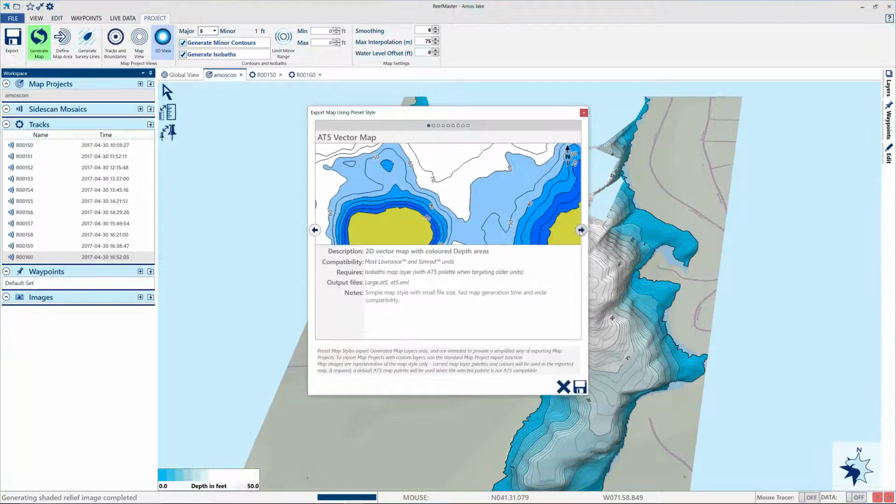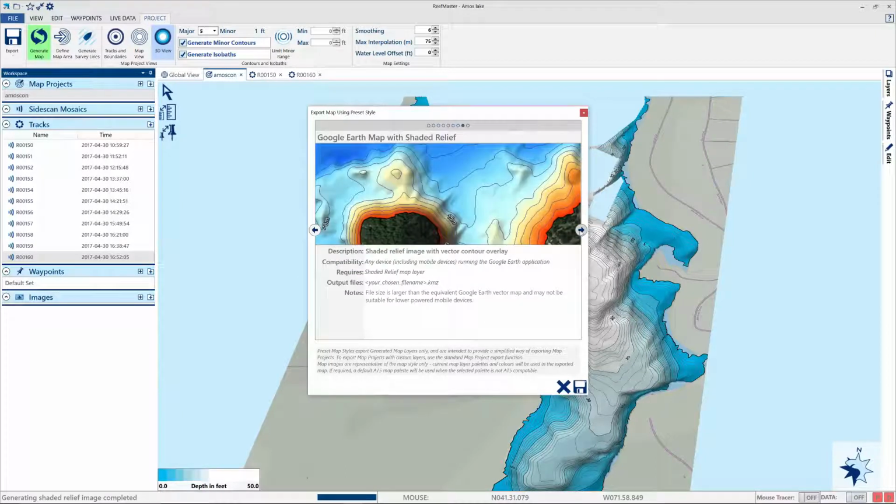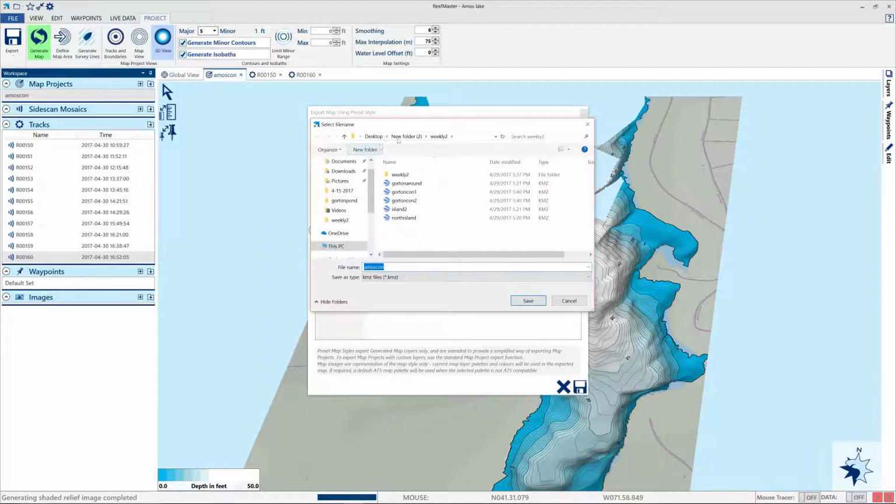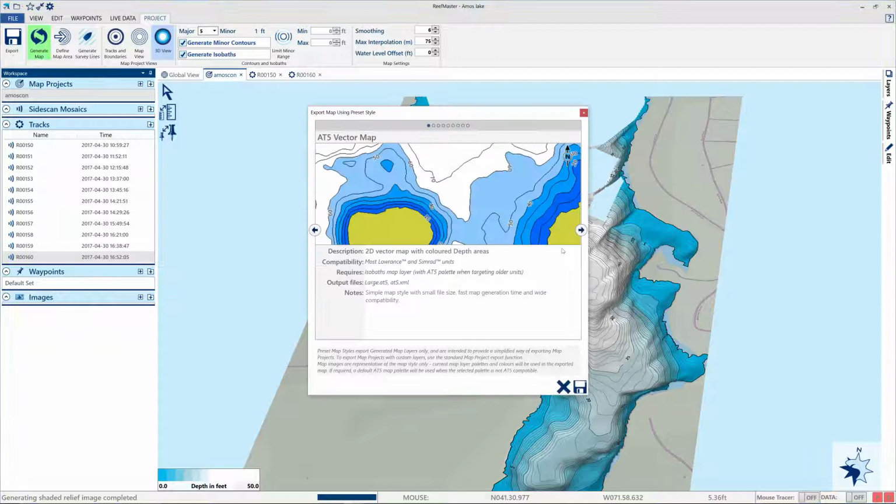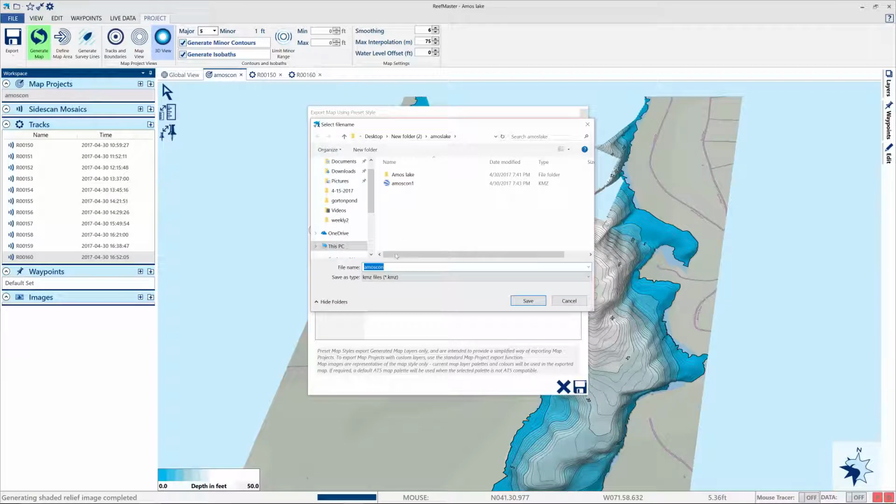preset style. Let's bring it into Google Earth. Amos contour 1. We're definitely going to have several of these once I get the rest of the map, or the lake, mapped out. Amos contour 2.